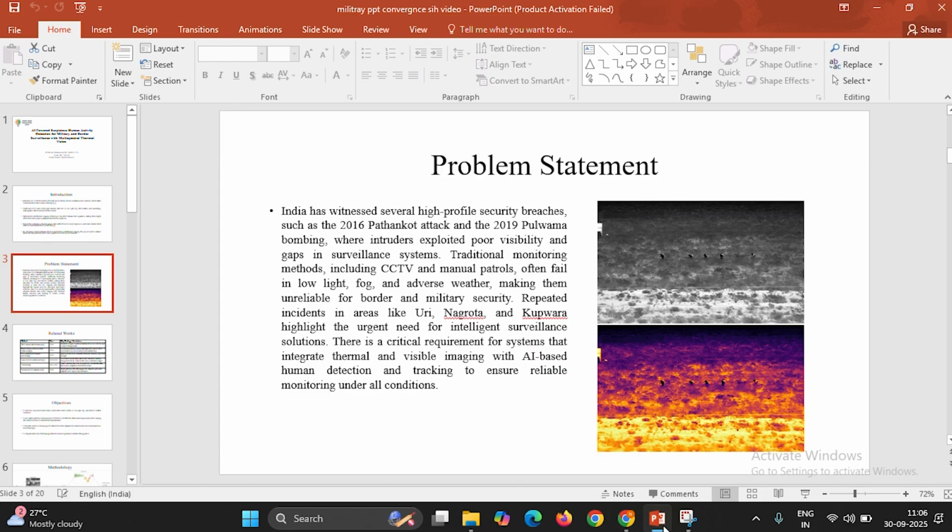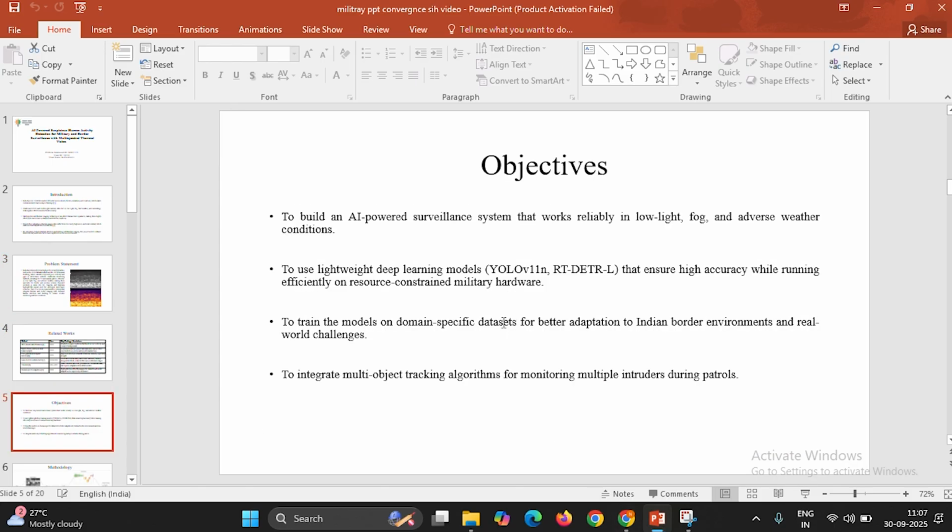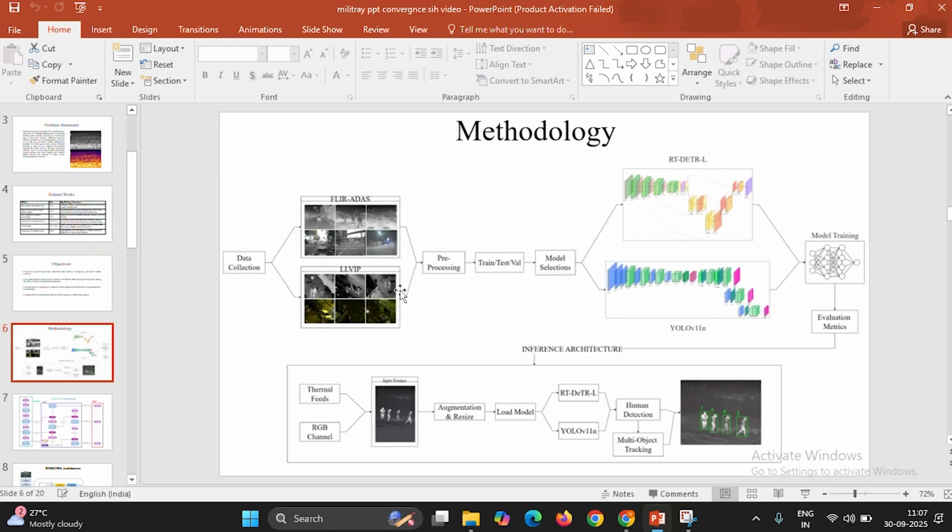The main objective is to create a surveillance system that detects and captures humans and suspicious activity in real time, even in the most adverse weather conditions, in low light and during thermal imaging. It can also be deployed in resource limited areas like military sites. And this is the workflow of our project.